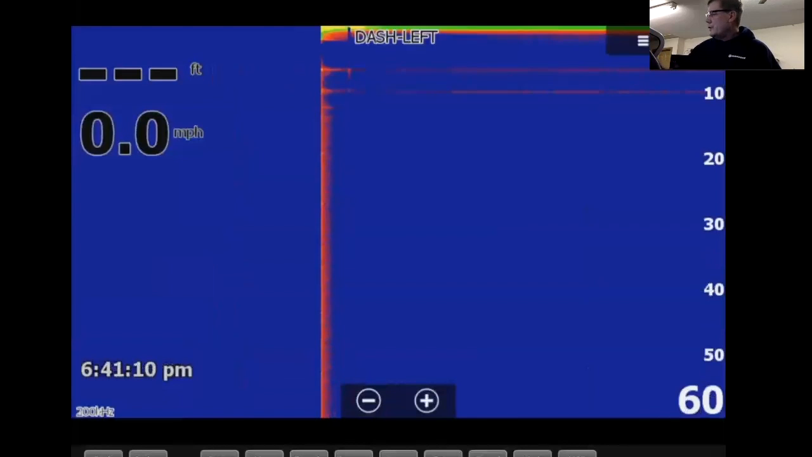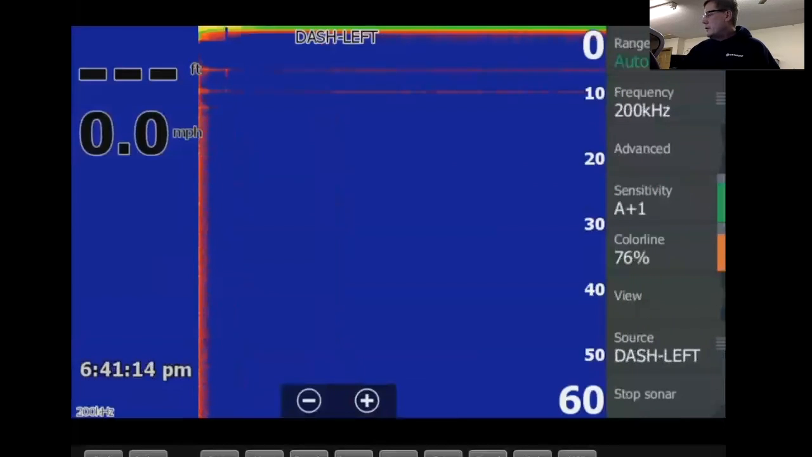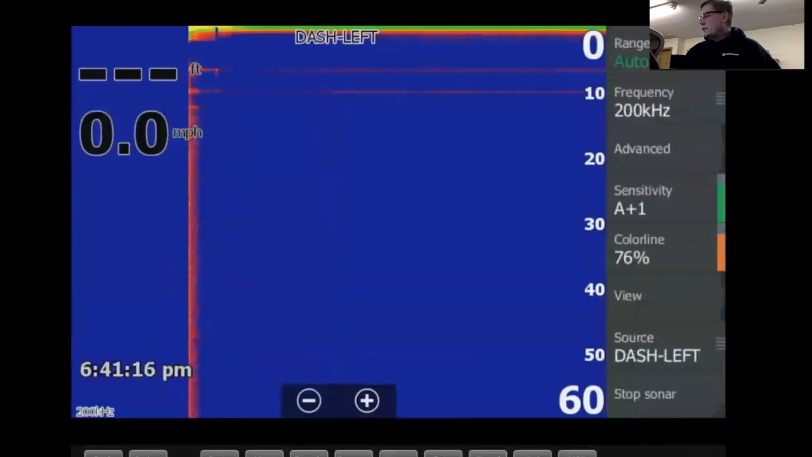Clear cursor, menu. Let's see, you're back. Sonar source, dash left.